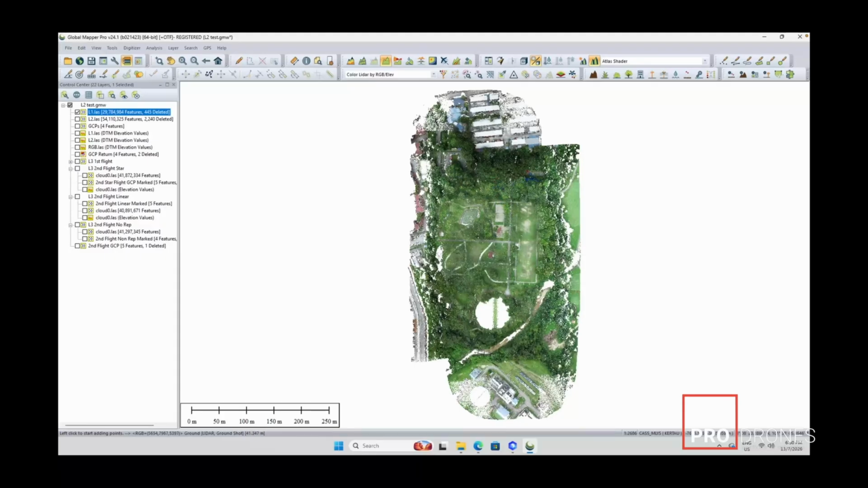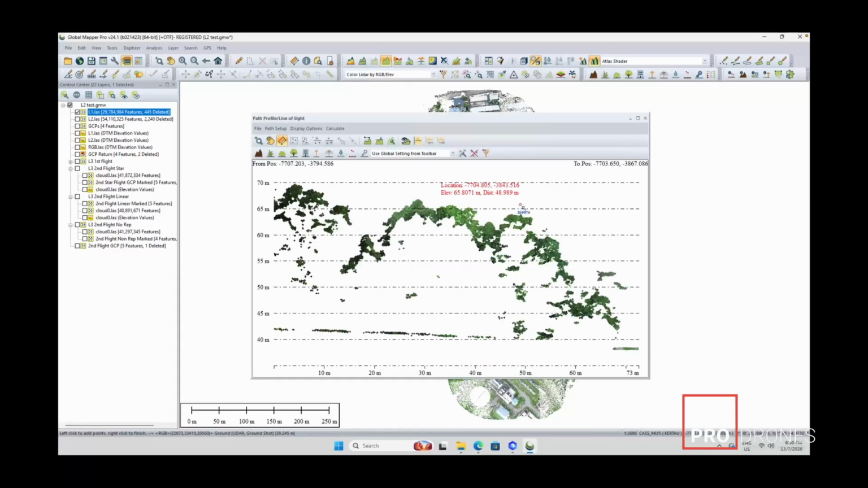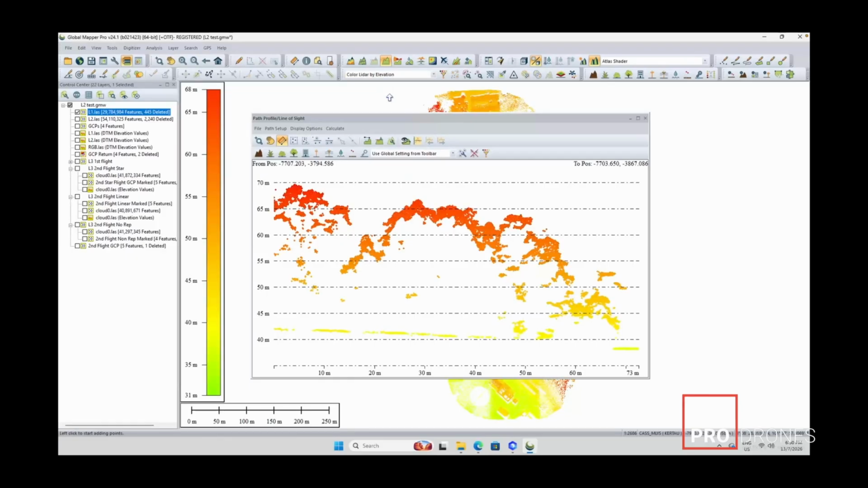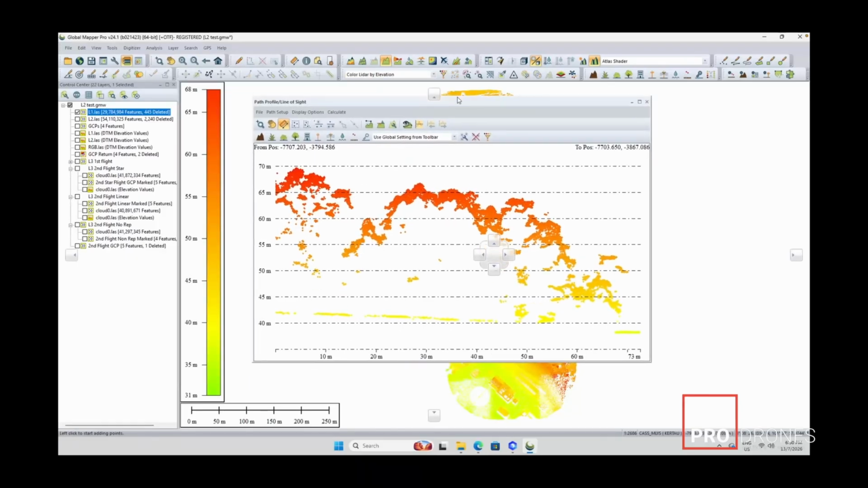Let's take this part here. You can see the vegetation here is a lot thicker, and what you're seeing is a lack of points on the ground. Right? We're going to change the classification to elevation. Maybe that helps a little bit.